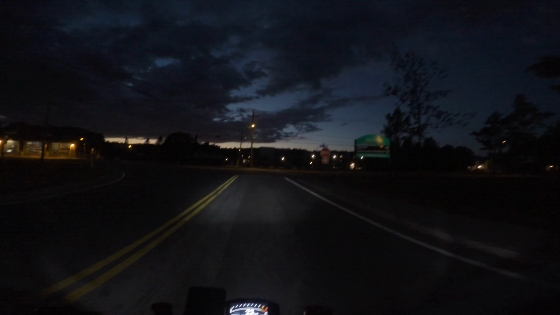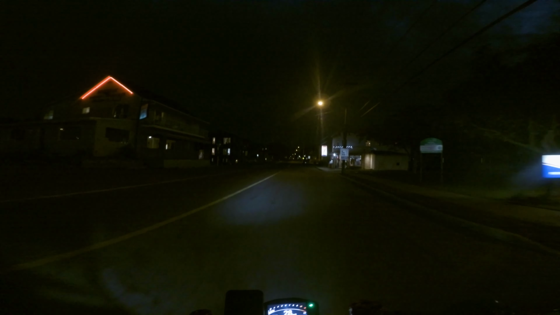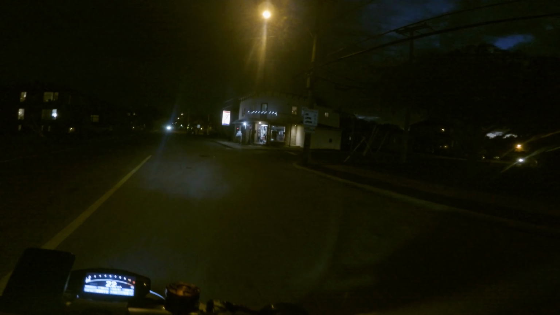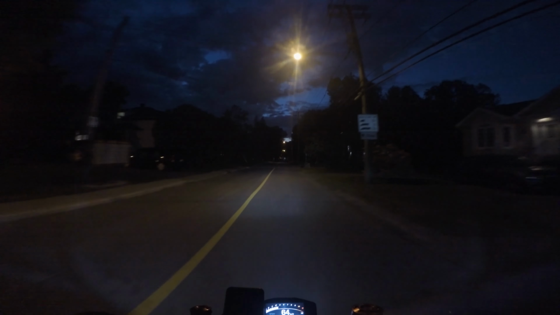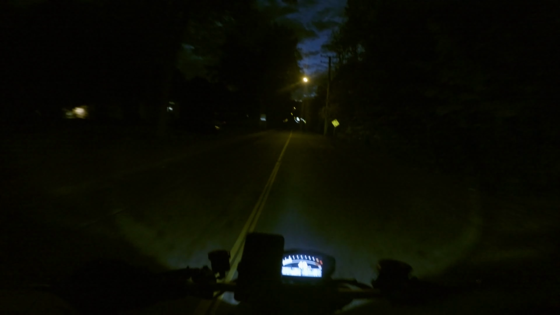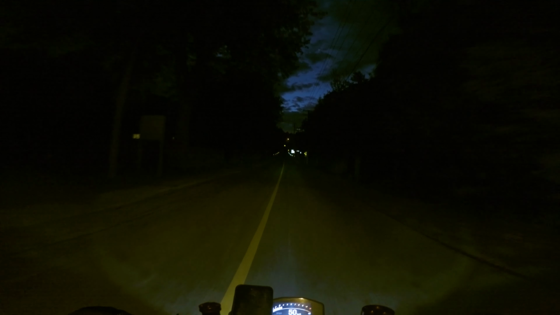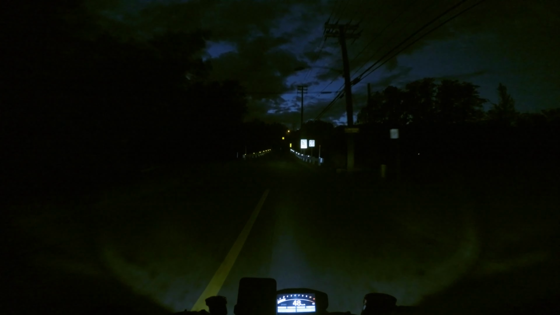Like, tinted visor, it's dark out, and headlights are pretty useless, don't get me wrong. I put a new one on this bike, so it's actually a lot better than the stock headlight. I put an LED in this one, but I find the high beams work actually pretty decent. It lights up the entire road, width-wise anyways.